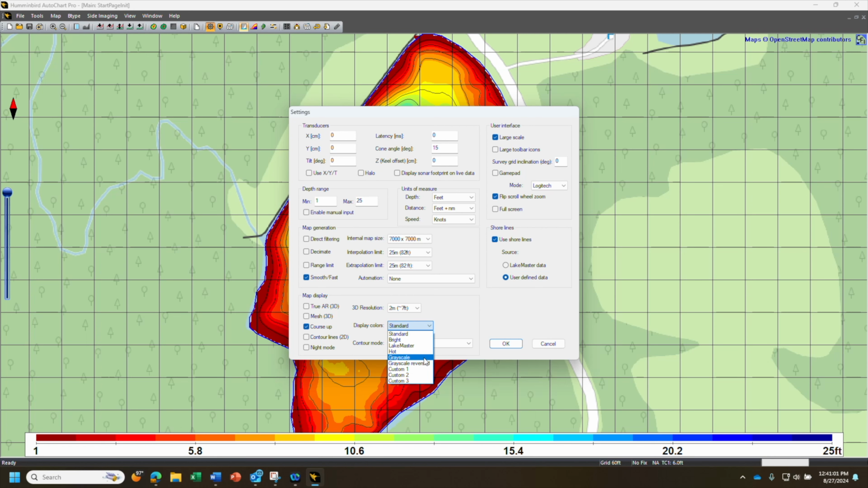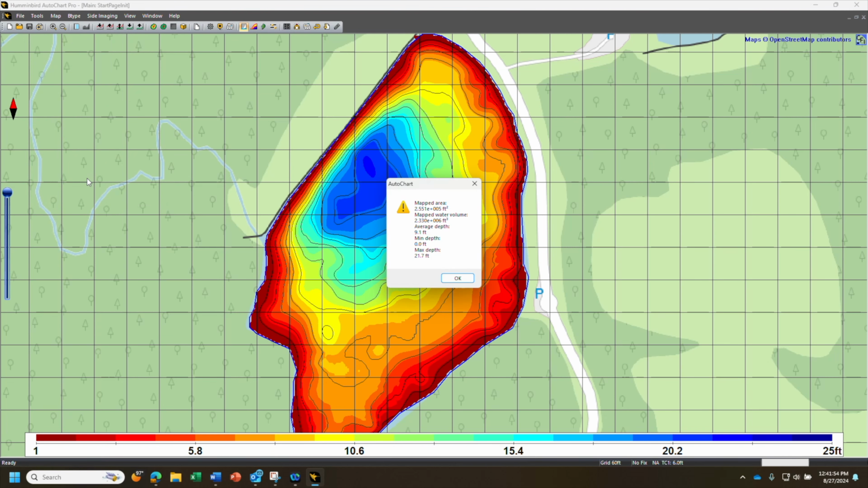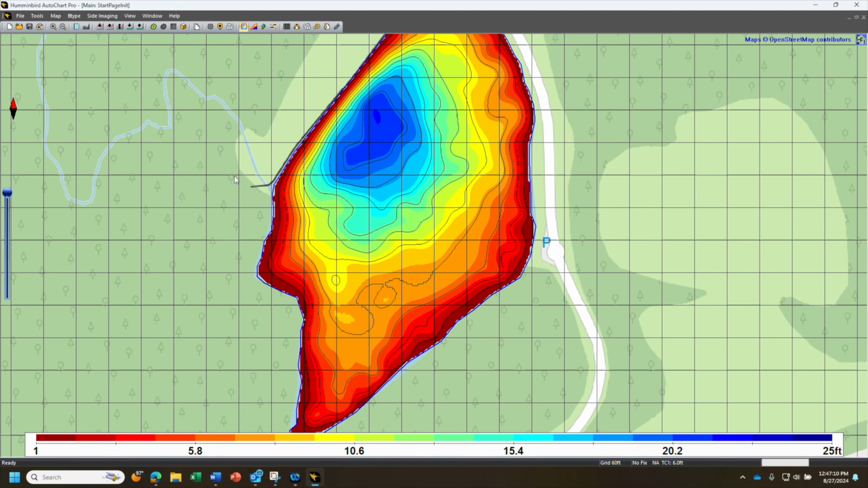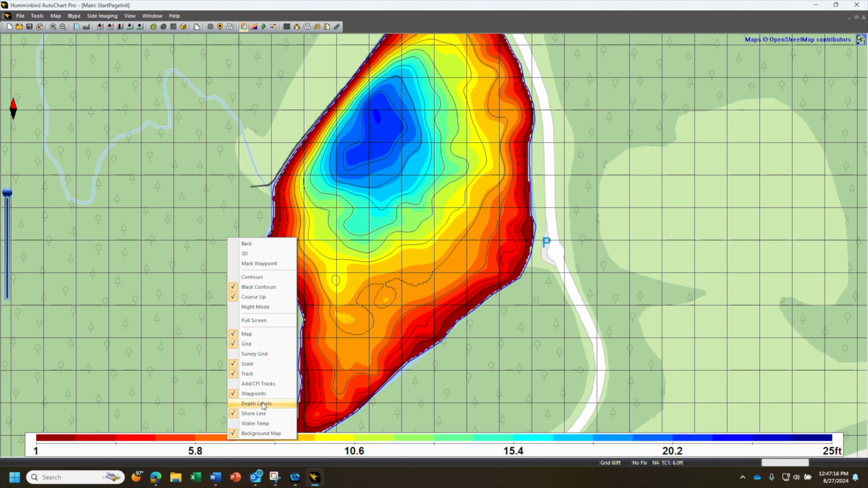You could change different colors here if you don't like that kind of red, yellow, green, blue. You could change the distance apart your contour lines are. And then there are also different tools here. You can go to area volume here, so it'll give you a whole volume of the lake. So you could use that for whole lake vegetation treatments. There are also different options. If you right click, you could add and remove the scale, you could add and remove grids and survey lines and things like that.